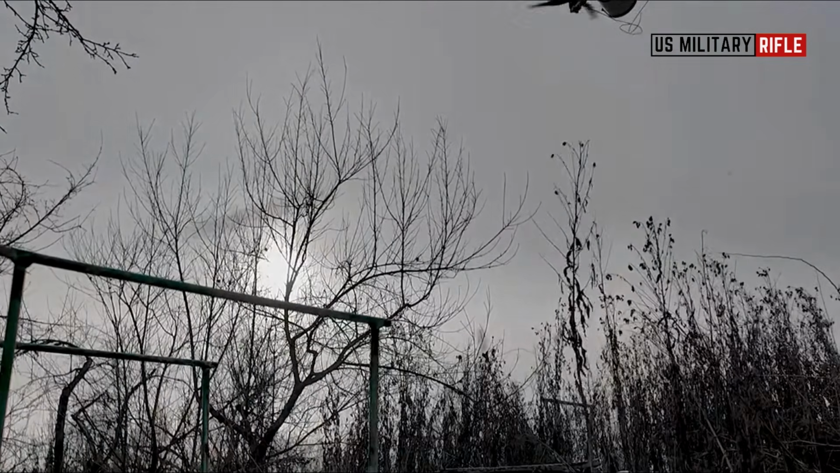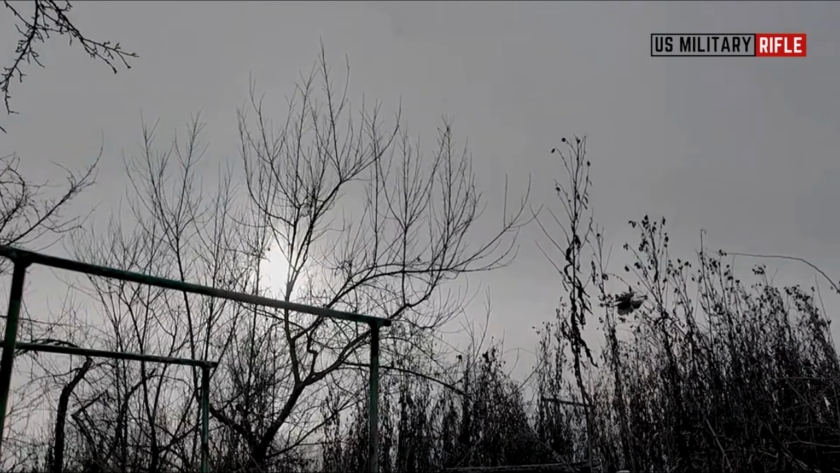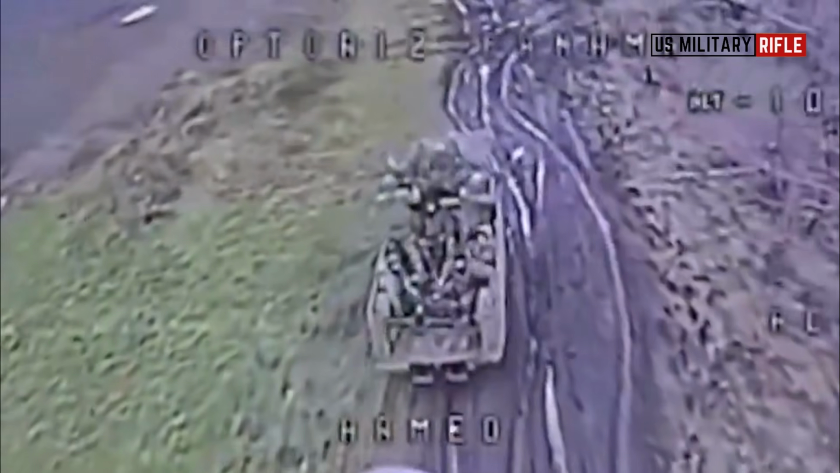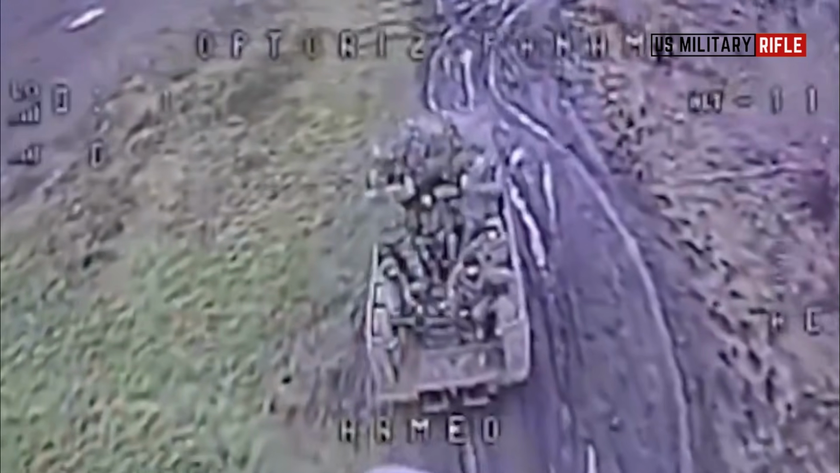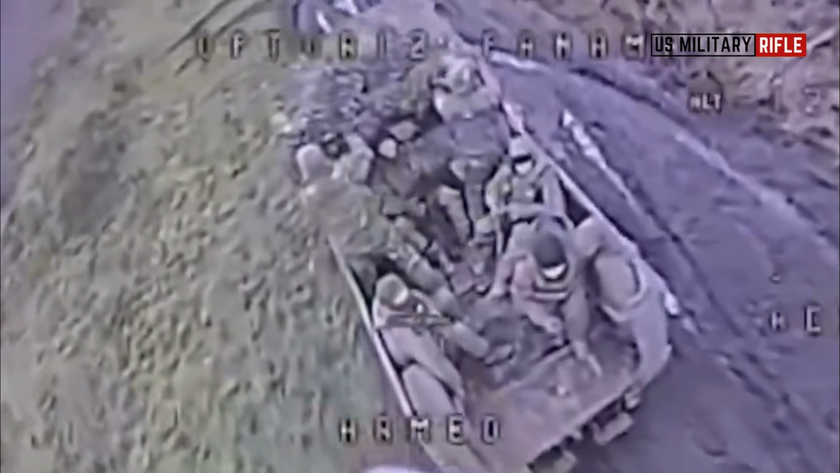On the front line, the SIGNUM unit's small FPV drones soar low over the enemy movement, chasing the advancing vehicle along the open track. The Russian soldiers inside begin to recognize the threat as the drone's shadow draws nearer on the thermal imaging camera screen.